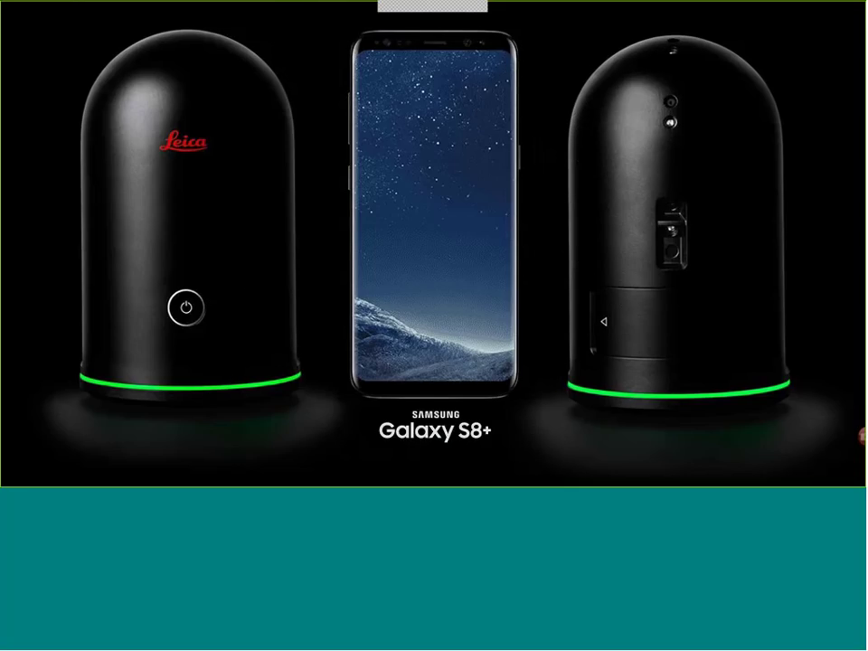Now, to put this in a little better perspective, everybody has the Samsung or the iPhone nowadays. That is the actual size of a Samsung S8 Galaxy compared next to the BLK.